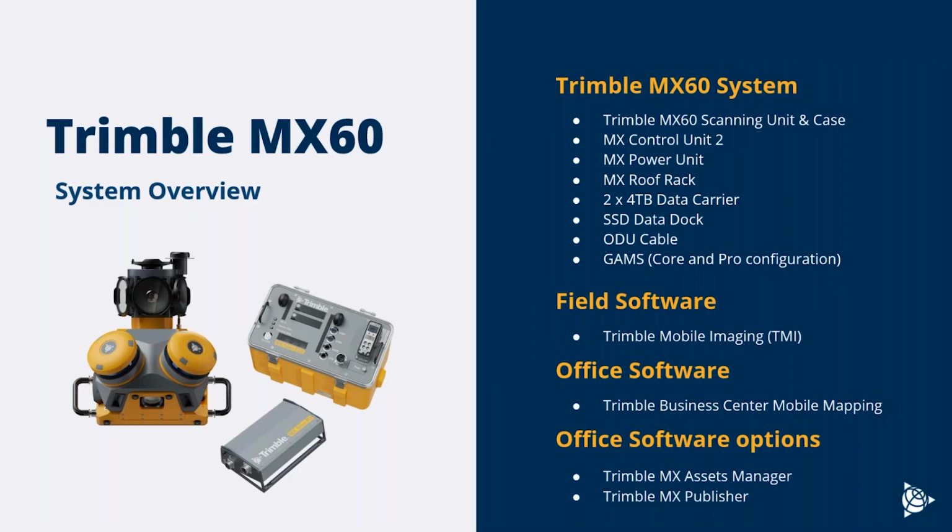So everything's the same here. We've got the sensor unit, control unit, power unit, and then same operating software and same processing workflow as I mentioned for the MX90.